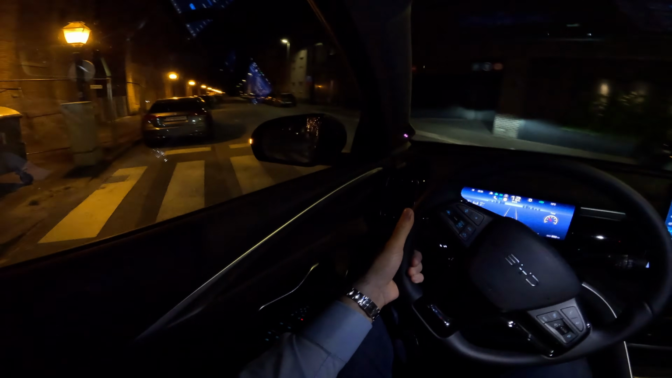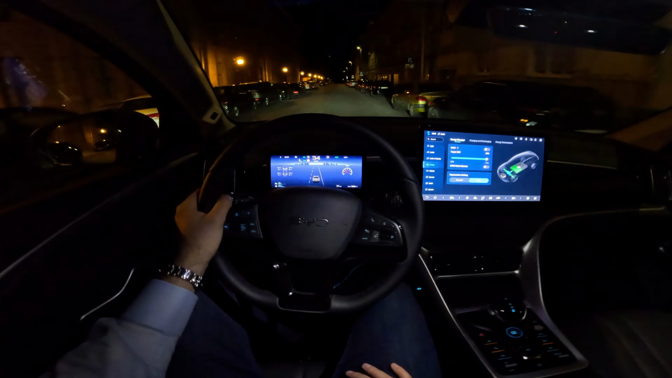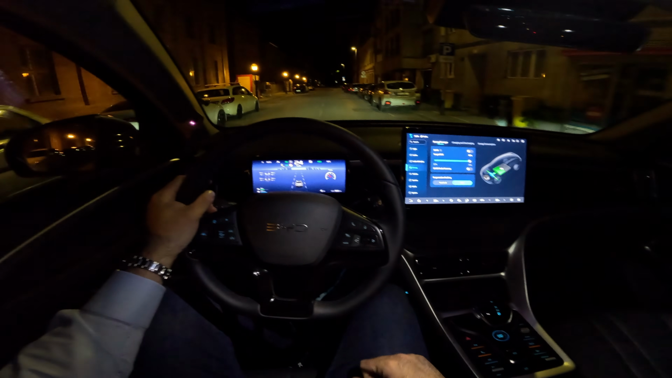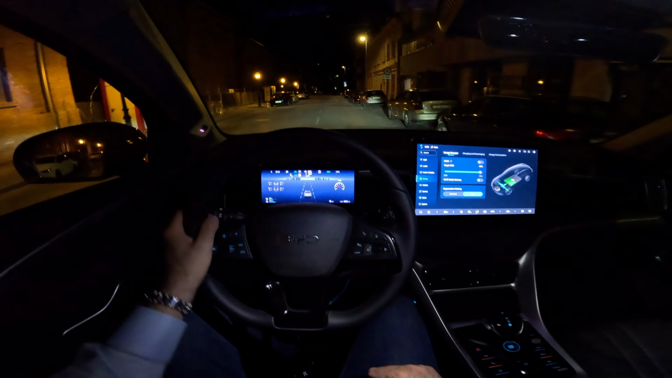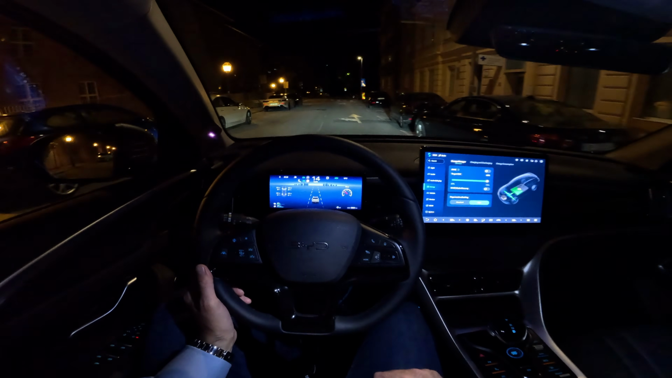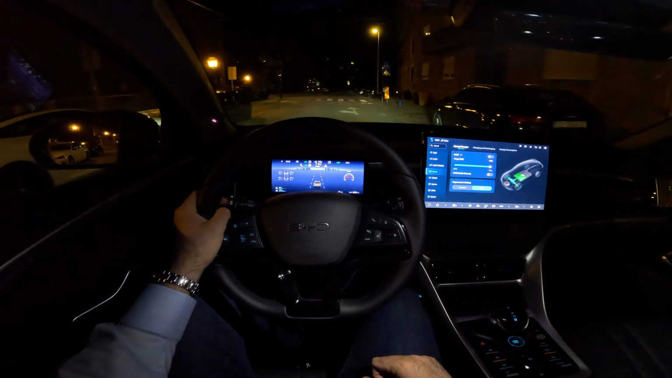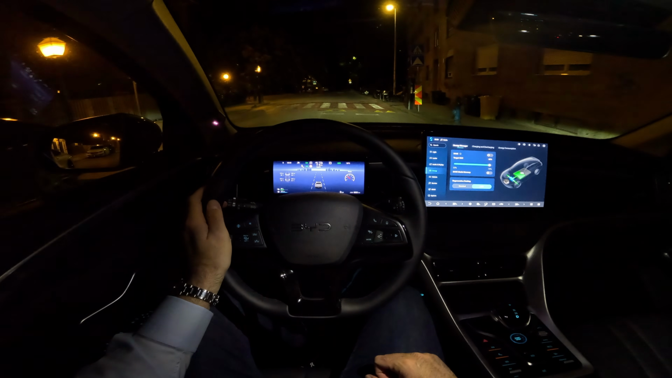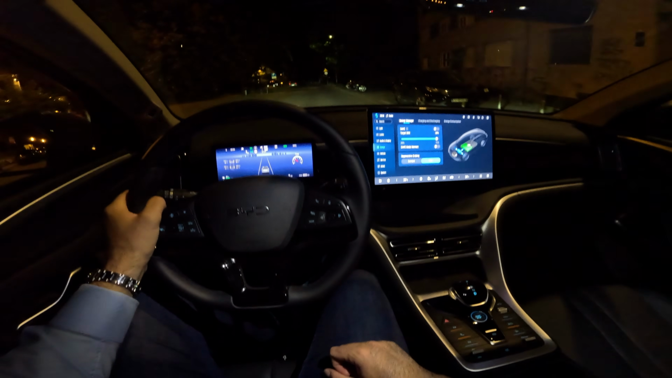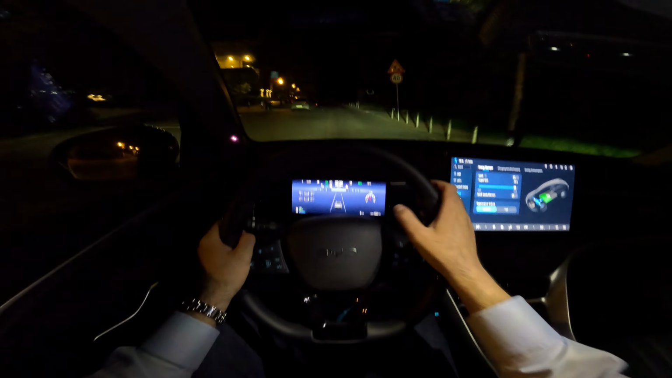Alright, so I will now release the throttle and I will not touch the brake, so we will see what's happening. So now it's more pronounced, but I don't think it will go to a complete stop. We will see now. Around 12 kilometers per hour. Let's put it back to the standard.